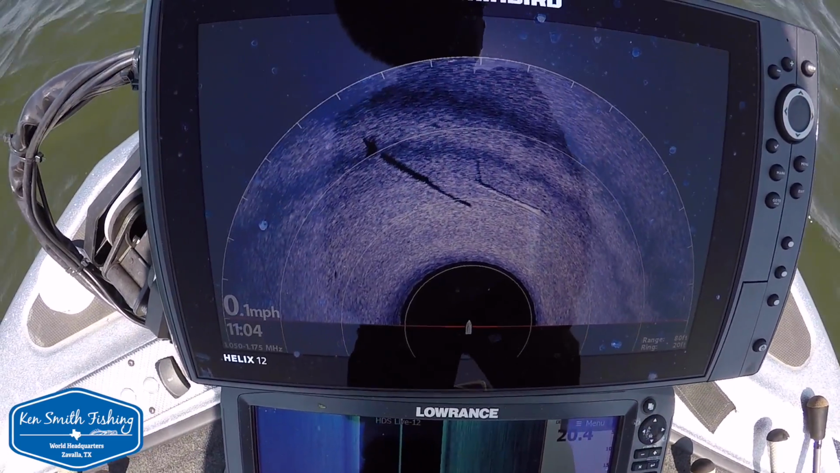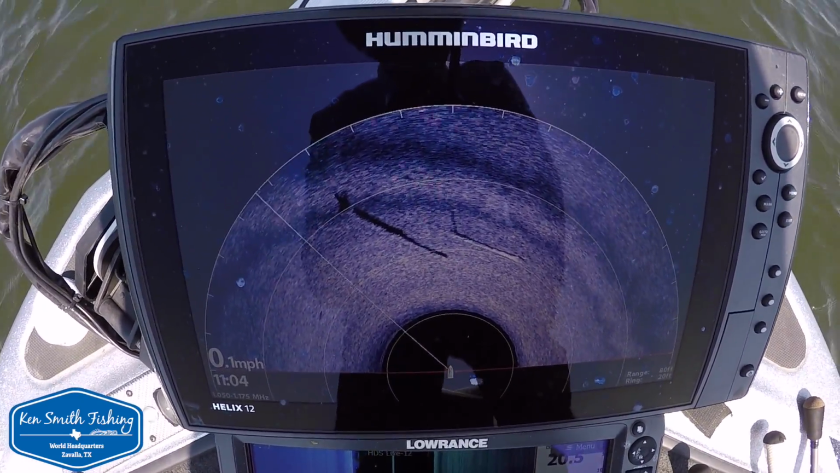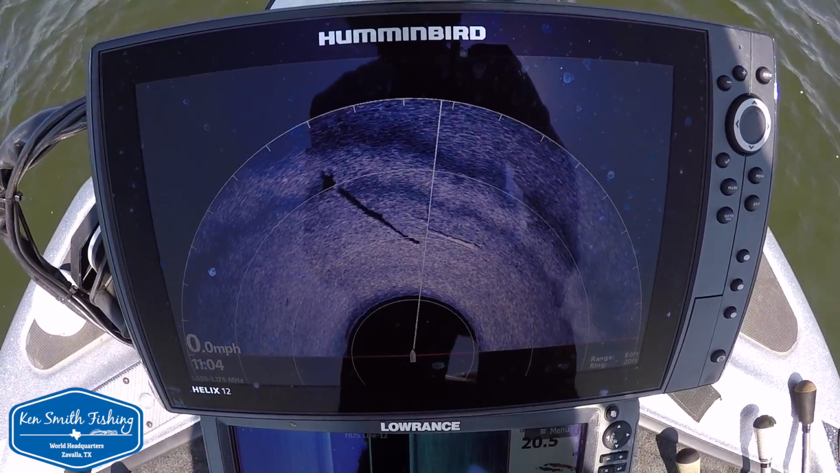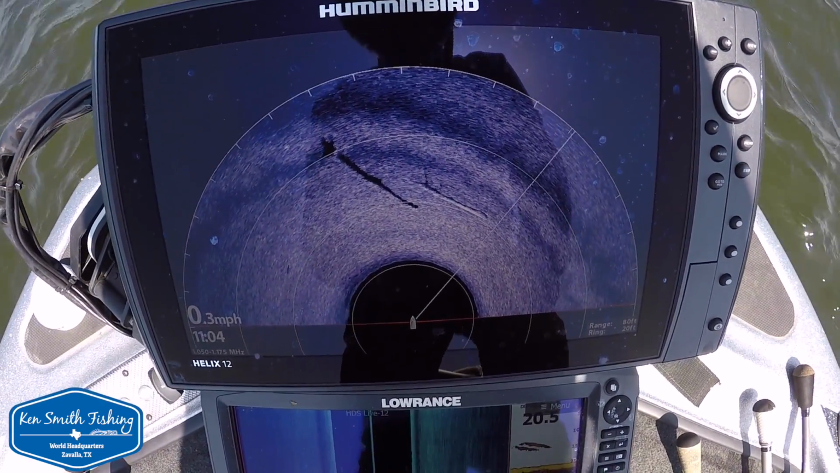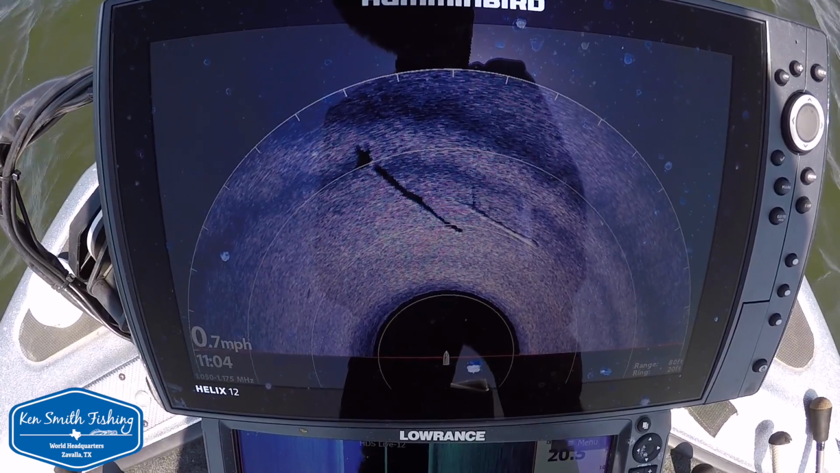Isolated stuff probably doesn't get beat on near as much as brush piles. If there were 50 of them out here, I'm less interested in them. But when I can find them out there random by themselves, I love that. That's beautiful. Boy, you can see a really good root ball right there. That's something you definitely want to fish when you see it with your Humminbird side imaging, or your 360 imaging, or with your Garmin live scope. You can see that as well.